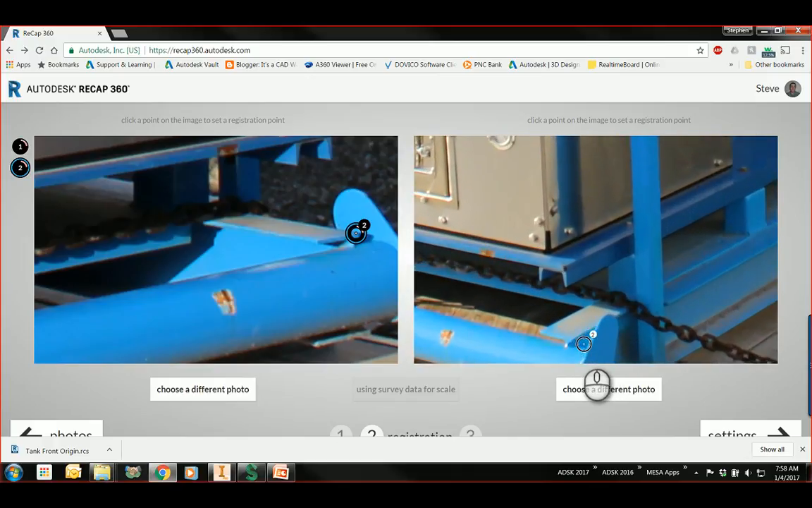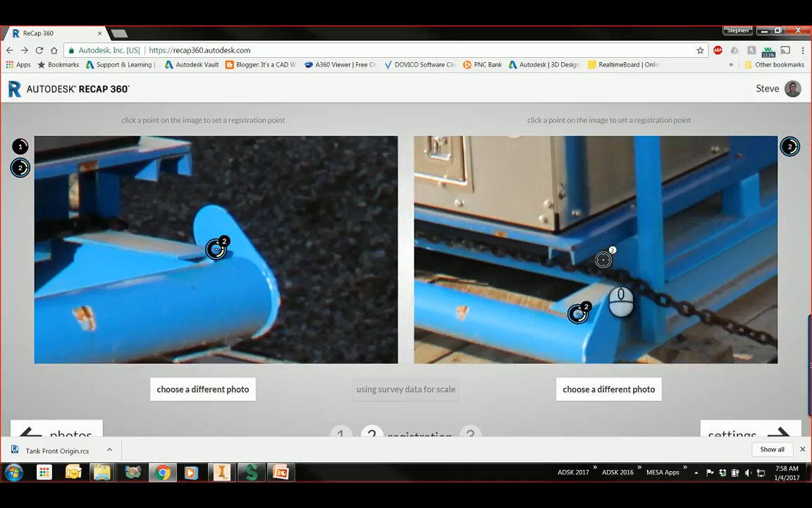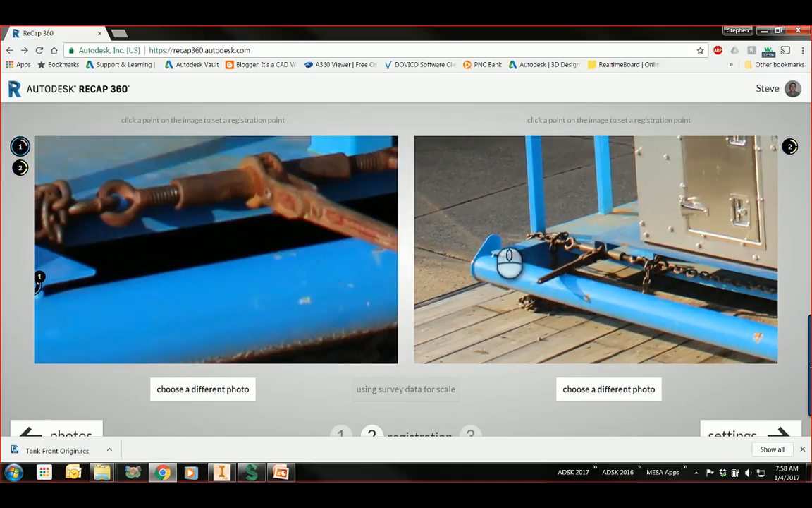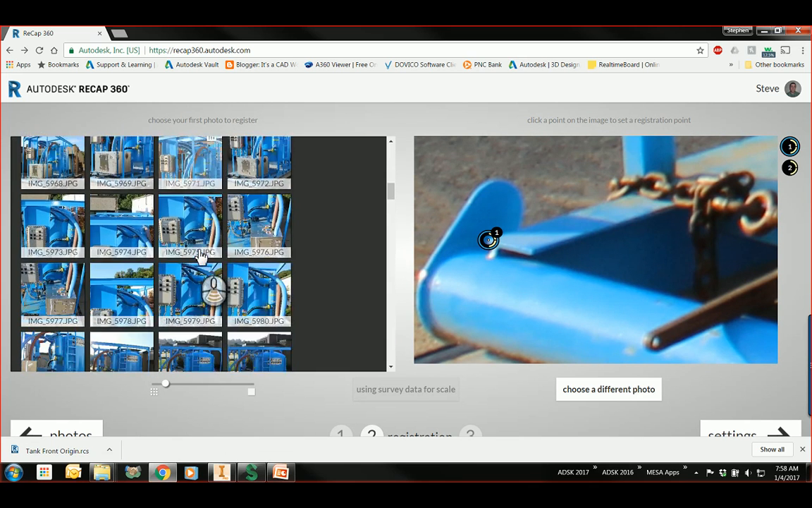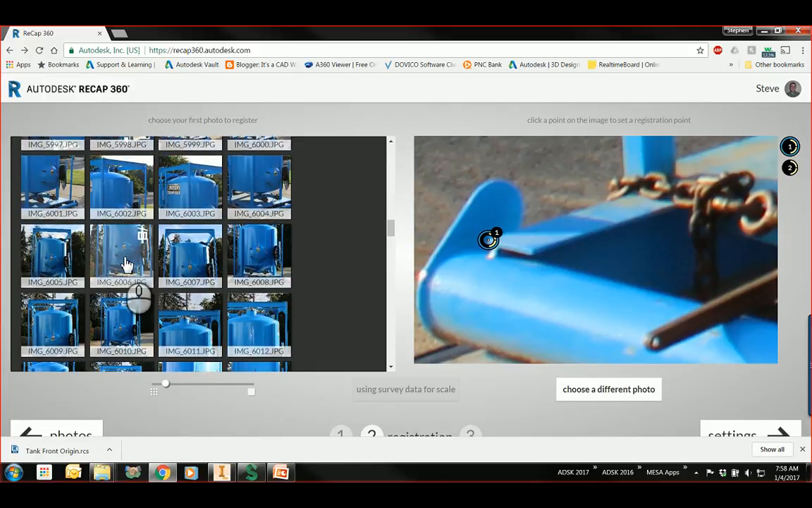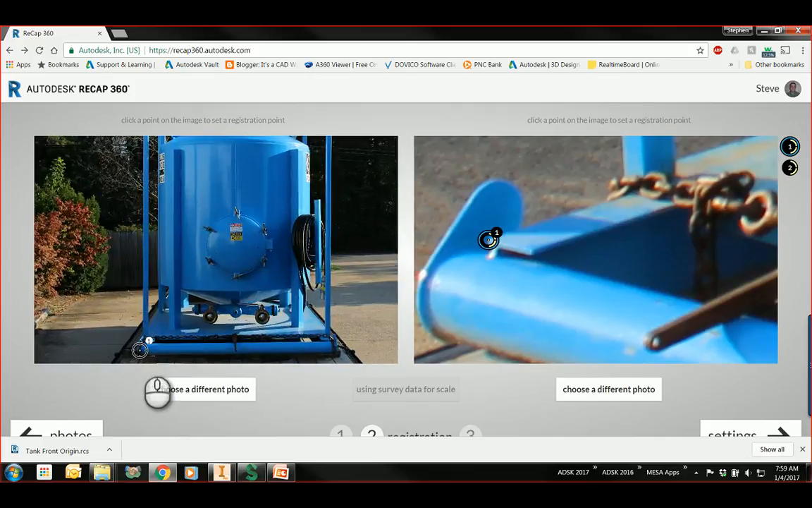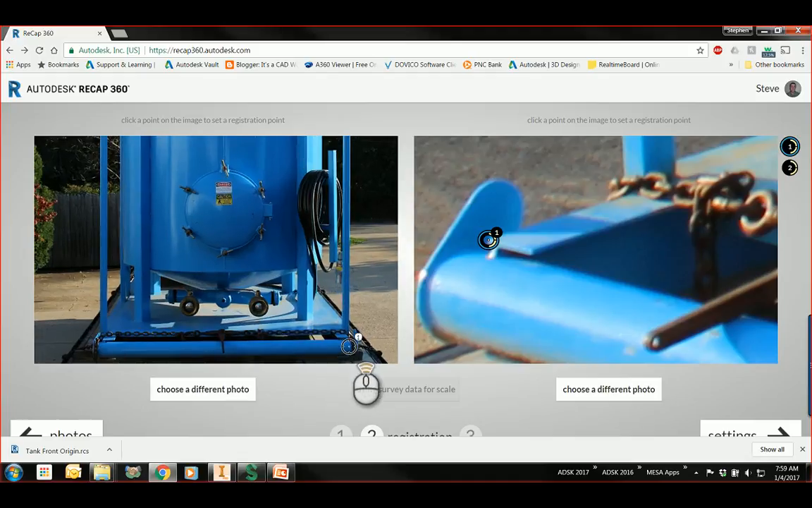So zoom in, find that corner in this photo. Tell it I want to find point number 1. Now I'm going to find a different photo to find point number 3. And kind of scroll down here and try to find something that would show the back of this structure, this equipment. This photo right here should look pretty good. So now I'm going to tell it I want to find a whole other point.